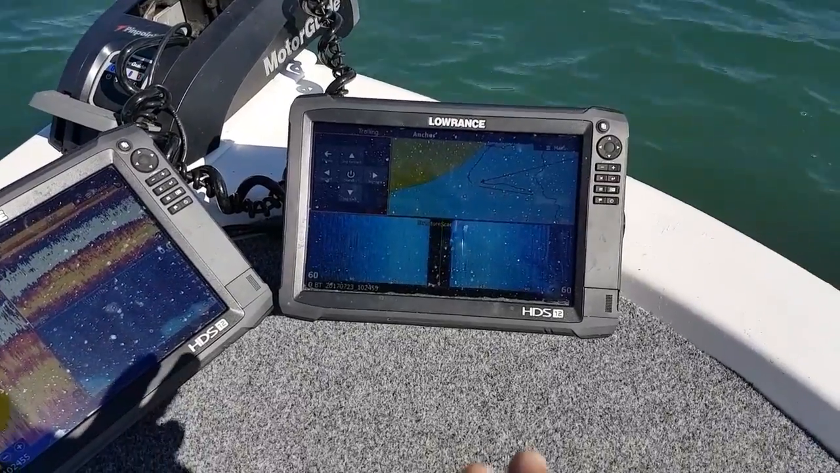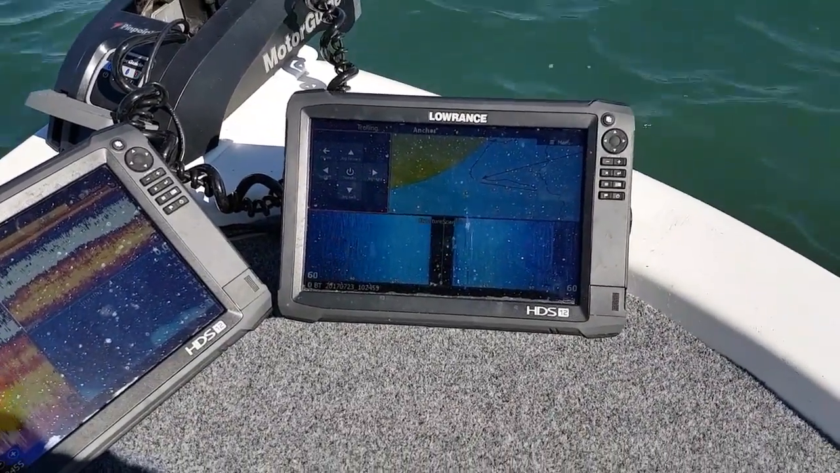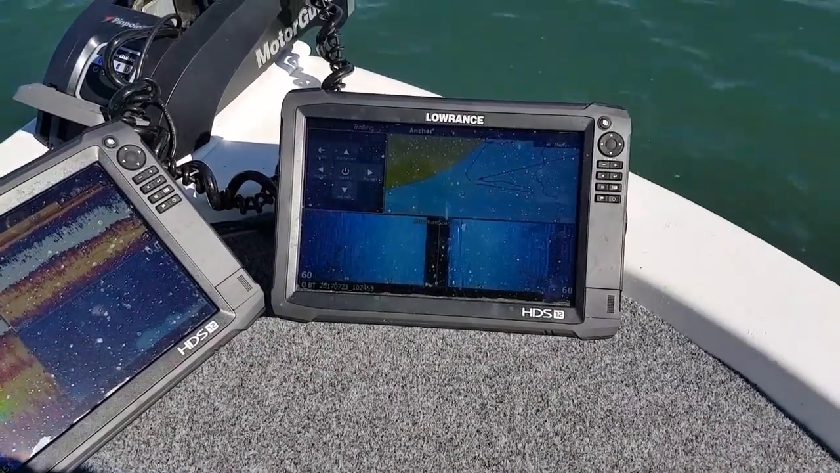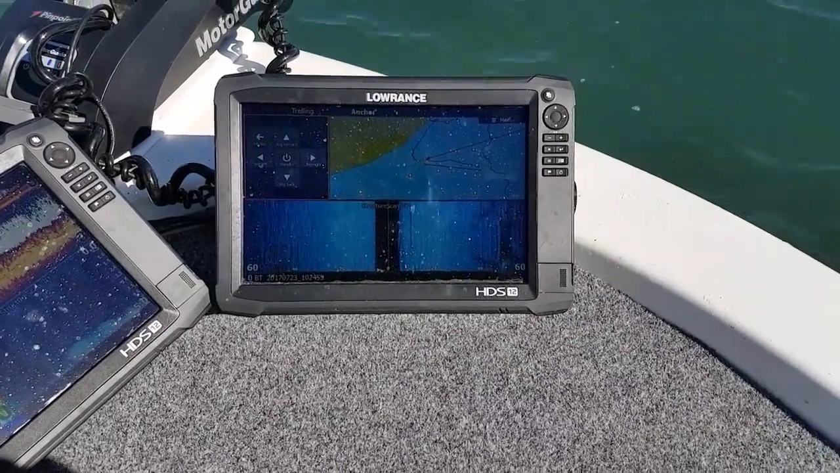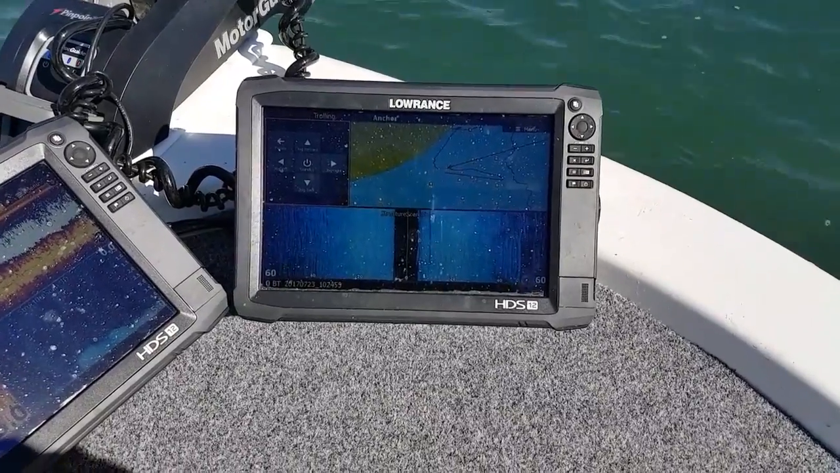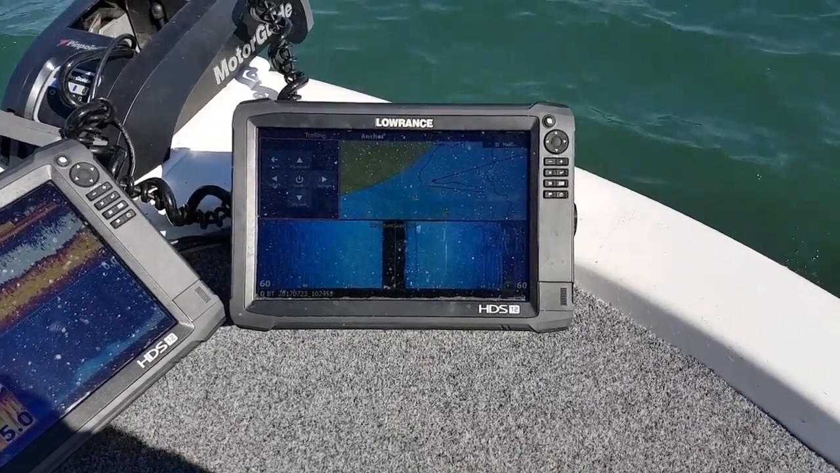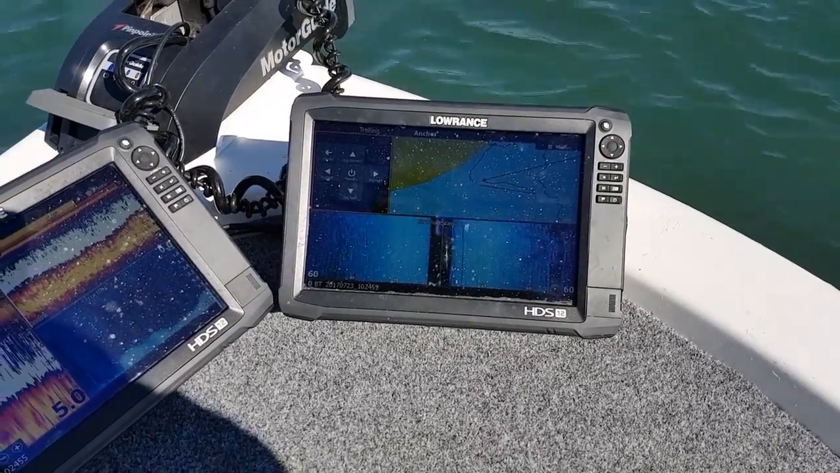So on the unit on the right, I run my chart. So obviously when I'm putting waypoints in at the helm, when I find fish, I can jump up the front, put the electric down. I've got the waypoints already on my chart up the front. Also run my side imaging from my 3D structure scan from the transom. Obviously very useful to be able to see out to the side of the boat, even when you're drifting, picking up those schools of fish.